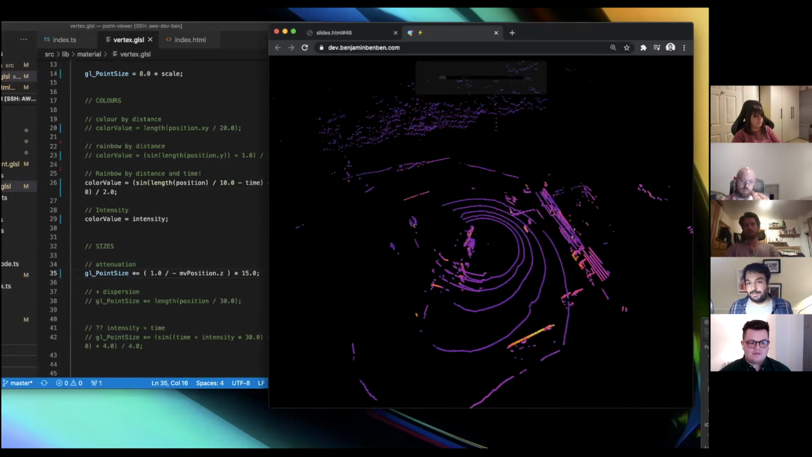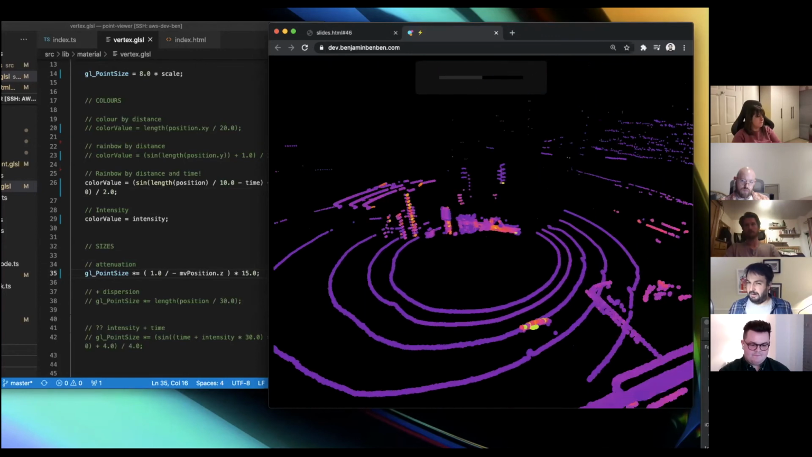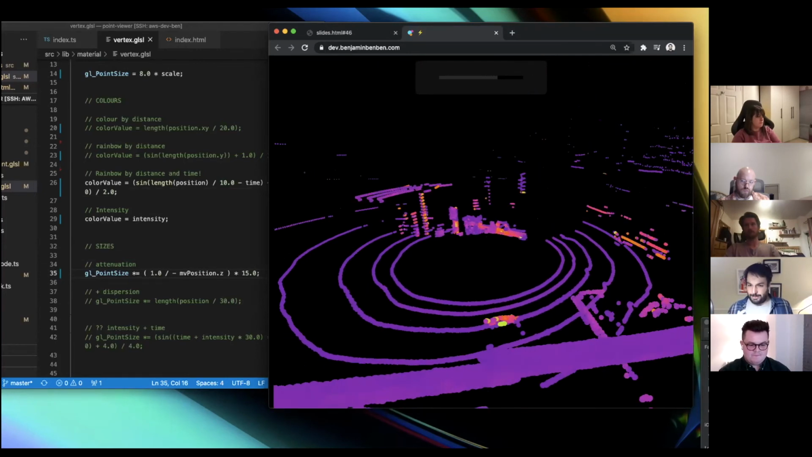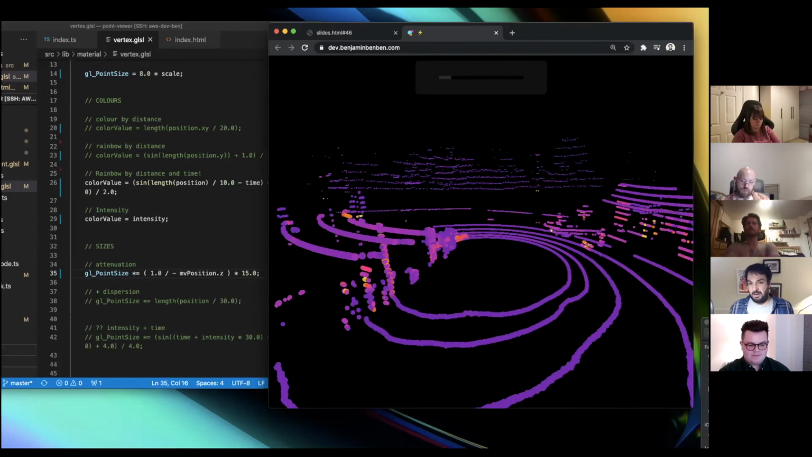And as you're spinning around, that gives you a bit more of a feel for the data, you know, like it feels a bit more natural. And so you should see as you're playing around with it that it just feels a bit more realistic.